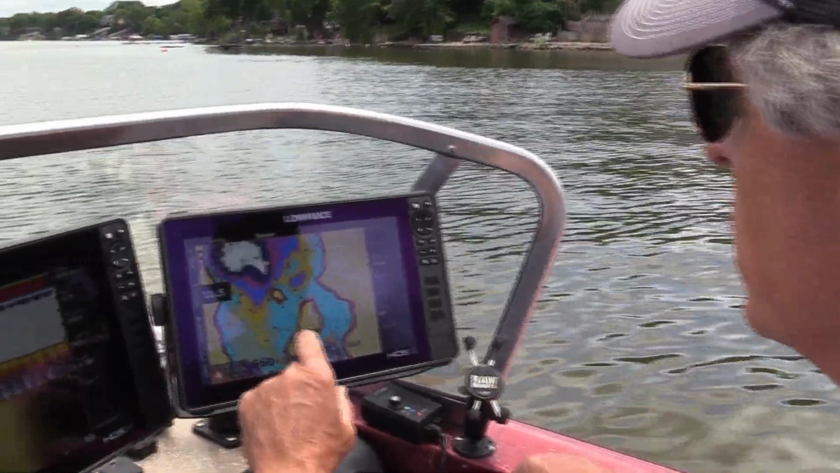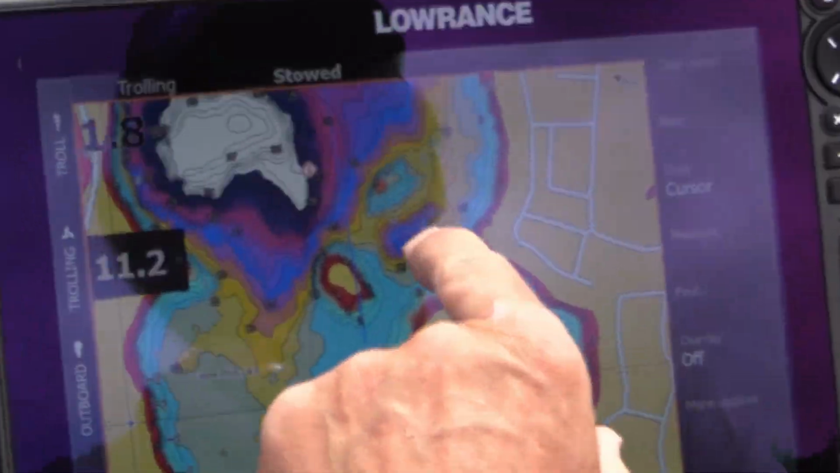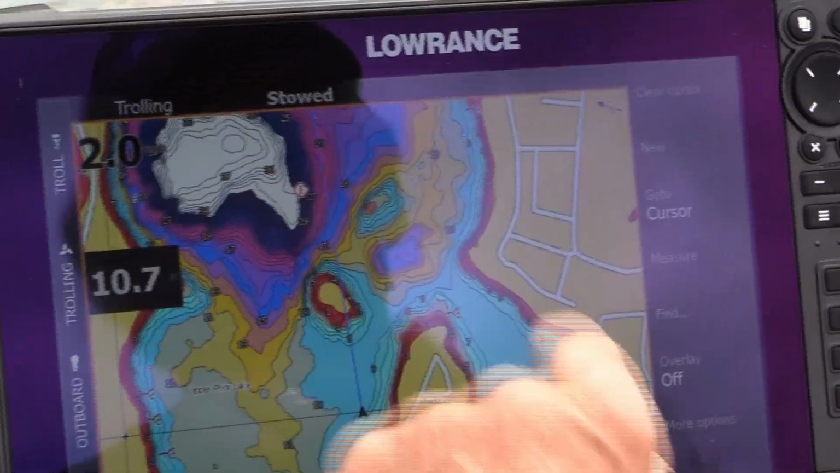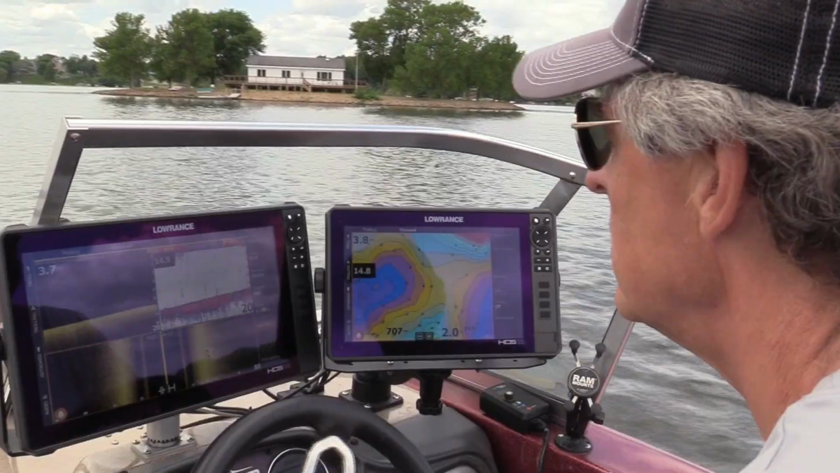Okay, what we've seen here with our custom contour shading is that you can see my boat is here. We've got an area here that we've got highlighted, a deep hole here around some shallow water. We can tell that there's a little reef that's right there. So we're gonna go over and take a look at that.